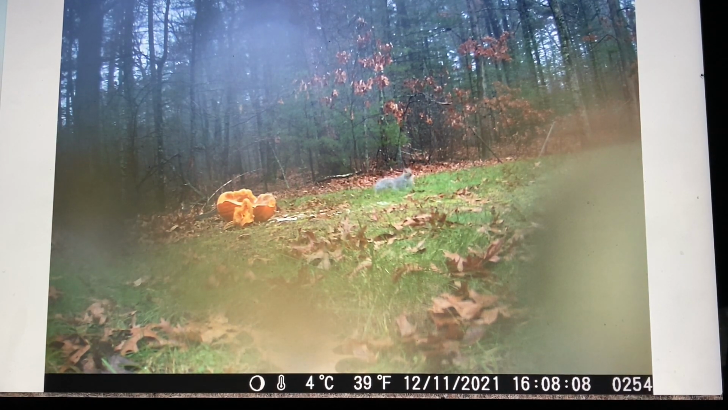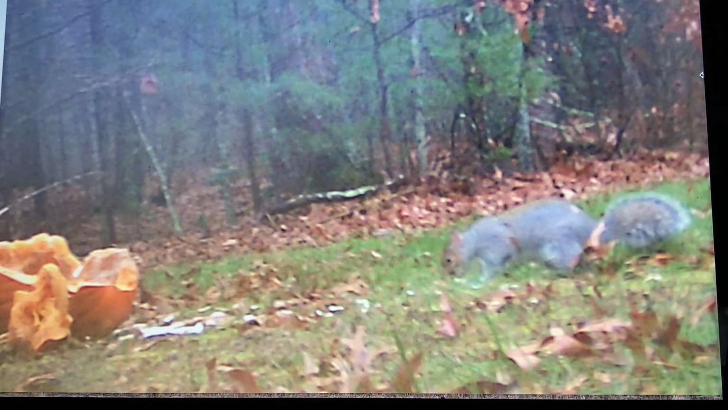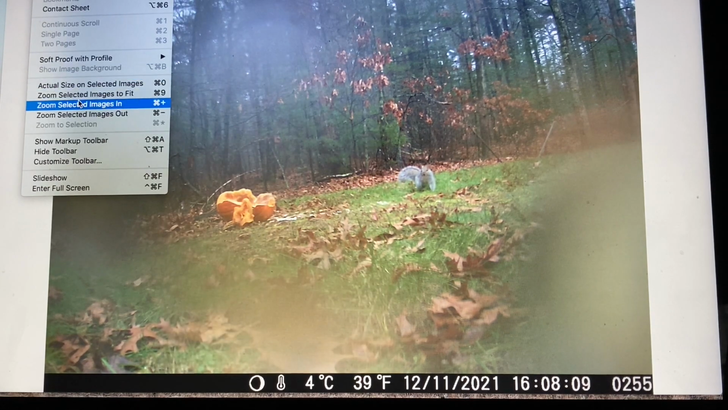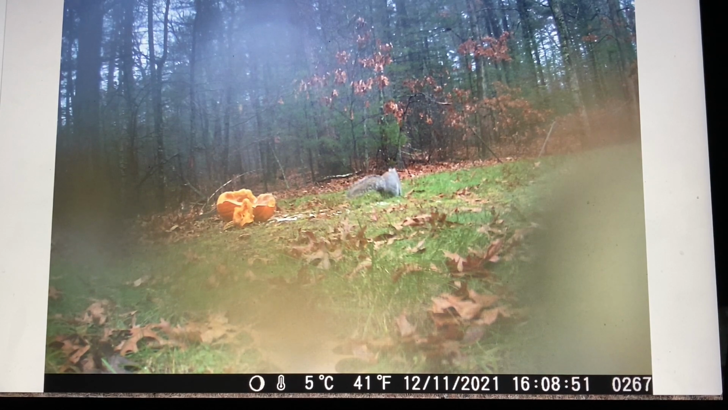Alright, we are almost to the end of this one. Give me 1 second. The sun just zoomed in really quick. So let me just do this. View. There we are. Alright. There we go. Now we're very extremely close up to a squirrel. Alright, and